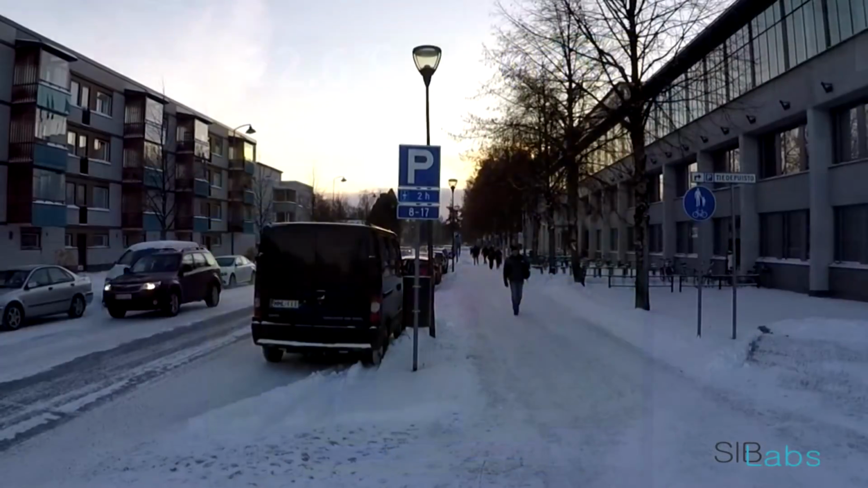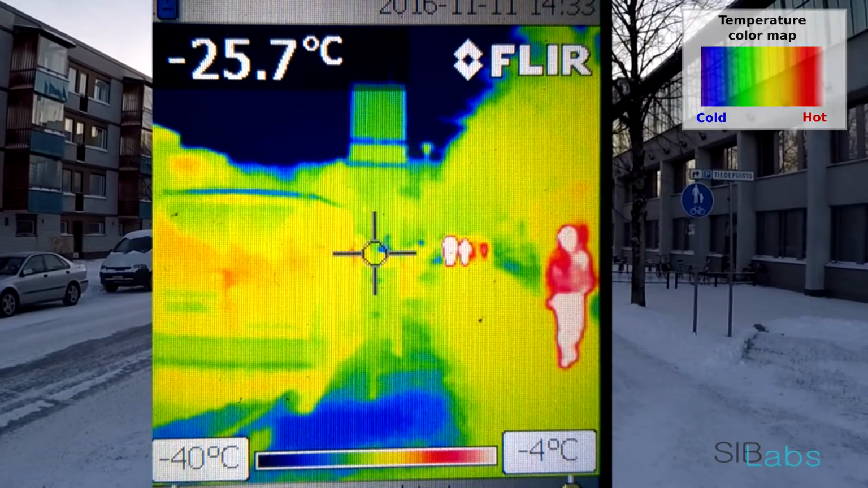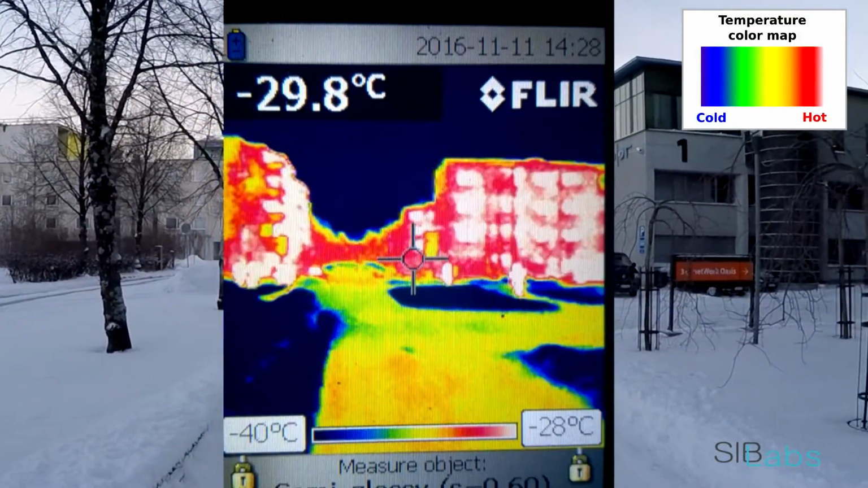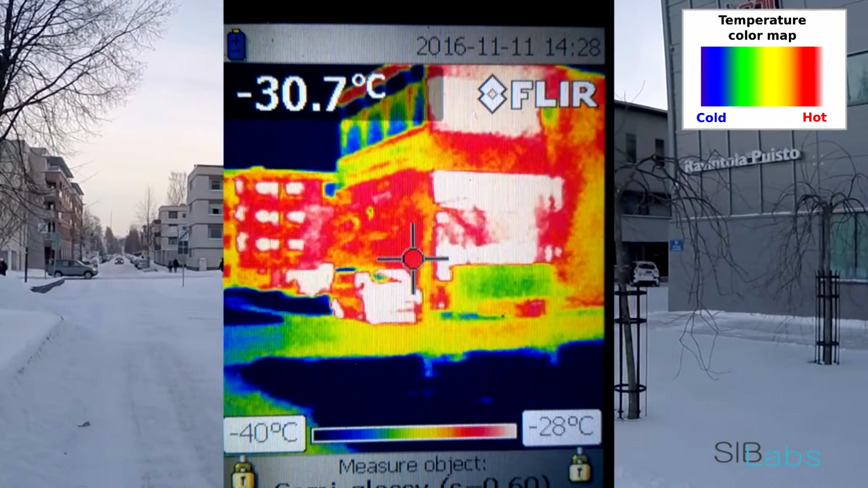Now we see people. This is the principle of night vision devices. Humans are brighter as they are warmer than the environment. And again you see buildings. Buildings are red. Using such a camera it's easy to find problems with heat losses in buildings. If you find those problems, then you can try to fix them later.